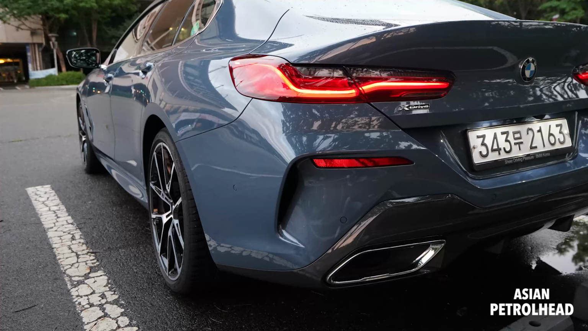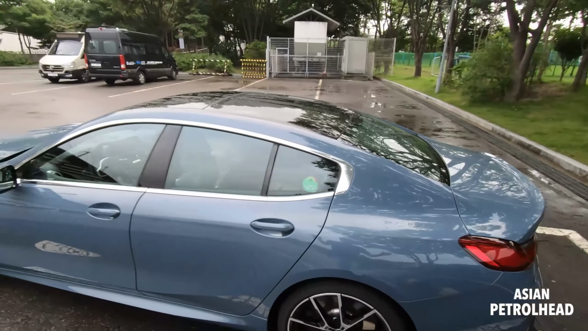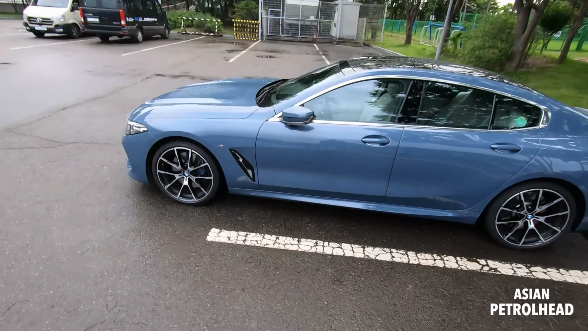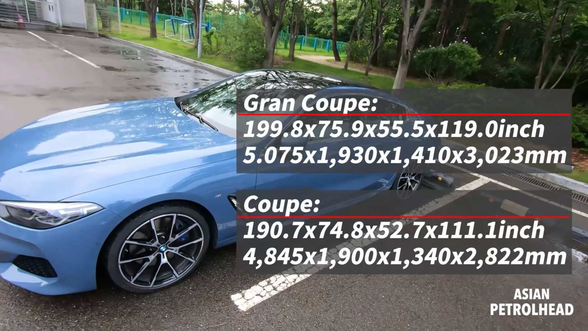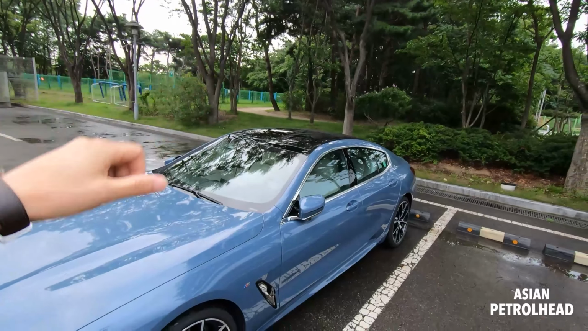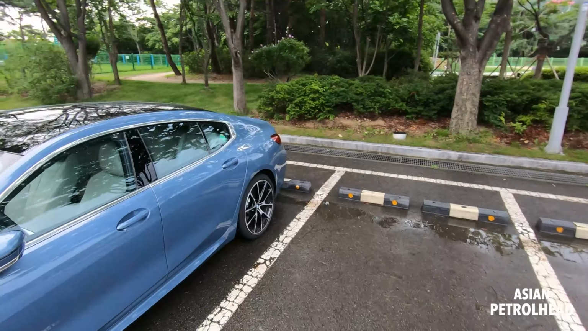I really love this light blue color, and let's see, our tester's wearing 245/35 by 20 inches at the front, 275/30 by 20 inches at the rear. It's wearing Michelin Pilot Sport 3, and it looks very slick from the side as well. And this Gran Coupe is actually larger compared to the Coupe. It's about 9 inches longer and also about 2.7 inches taller.